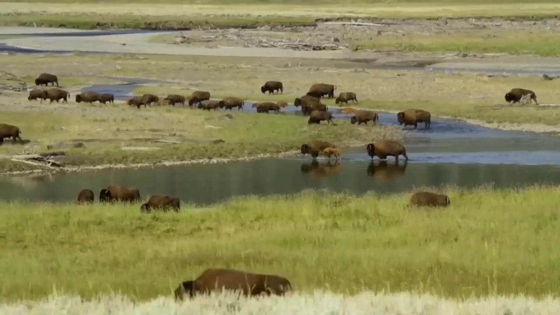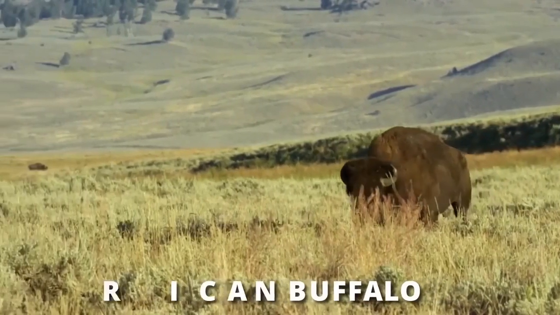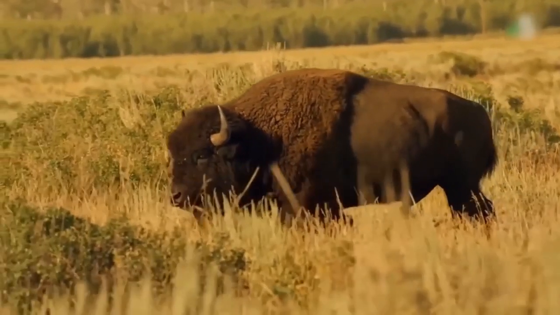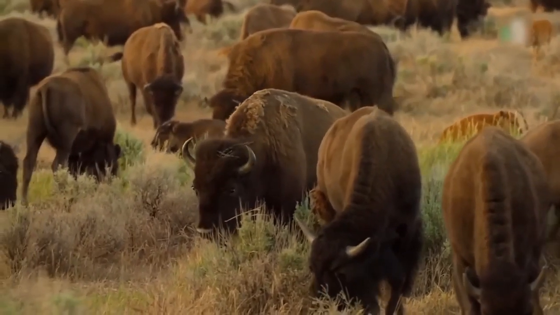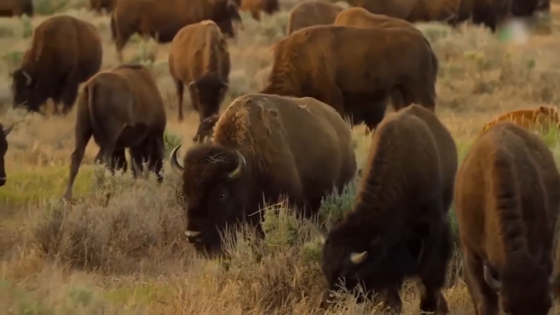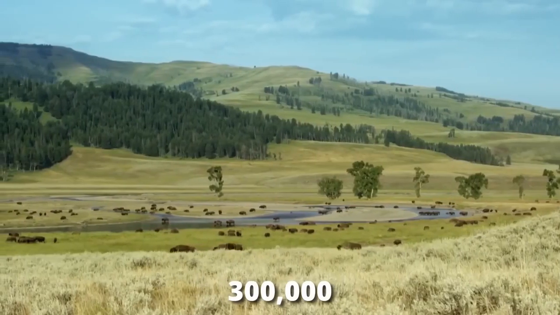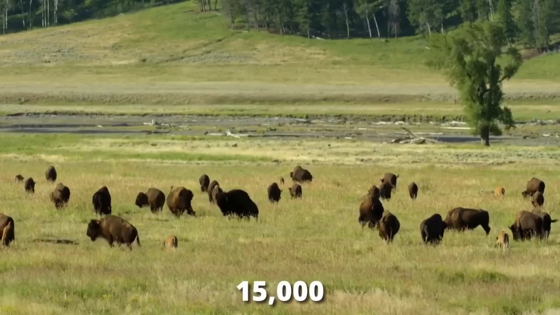The most well-known species to have survived extinction is the American bison, also referred to as the American buffalo. In the 19th century, bison were on the verge of extinction. Since then, numerous reintroduction programs have attempted to increase their population. Thanks to these efforts, there are currently about 300,000 bison living throughout North America, with an additional 15,000 bison roaming